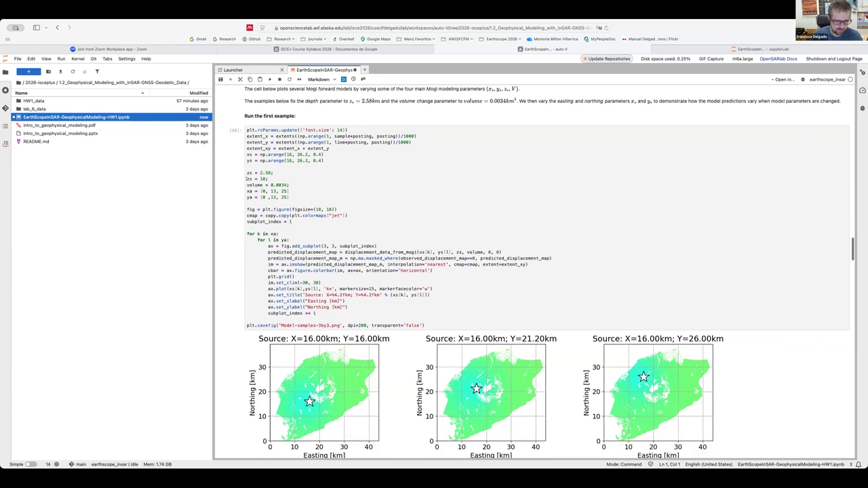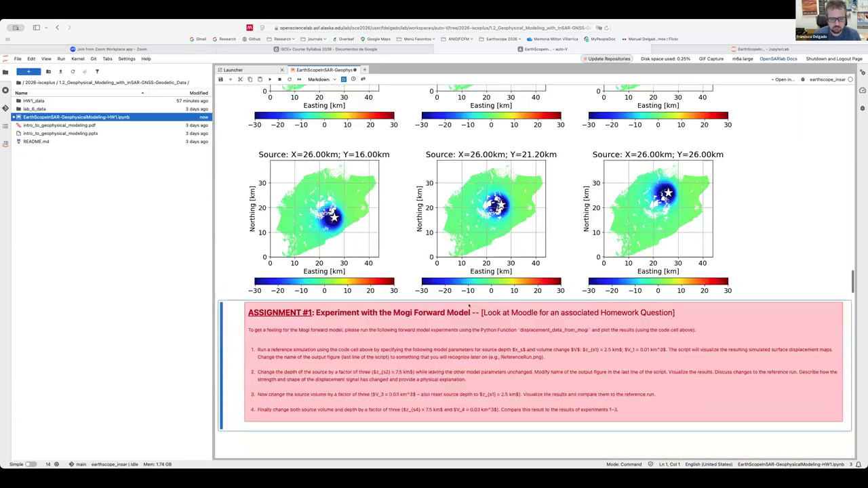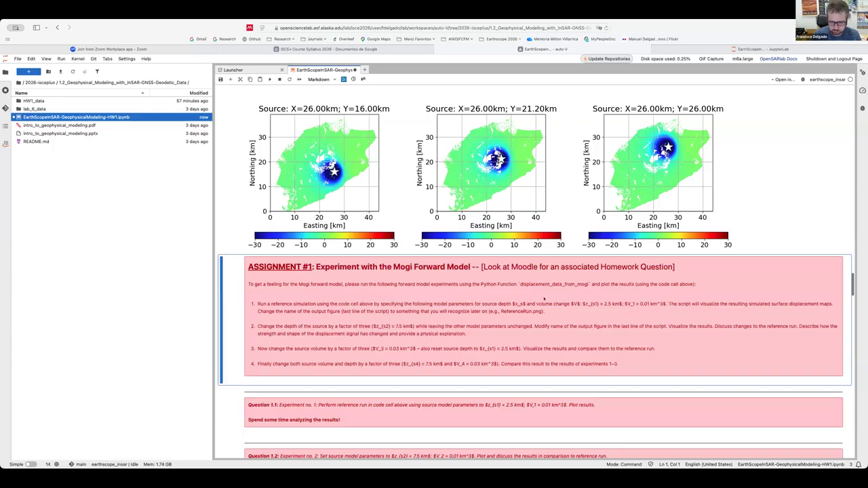So we will get back to the original source depth. An assignment that you will have to do is to change the model parameters for the source depth and for the source volume change, and take a look at what happens.